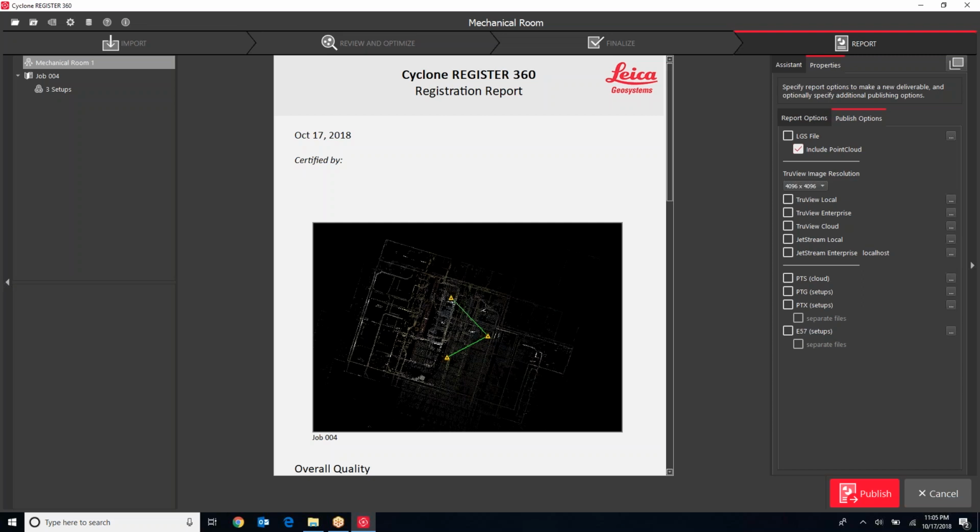So Jetstream is a newer file format with Leica, and it gives us the ability to produce data in a more compressed format that, again, can have more compatibility, especially in a CAD format. That's really where it has its value.